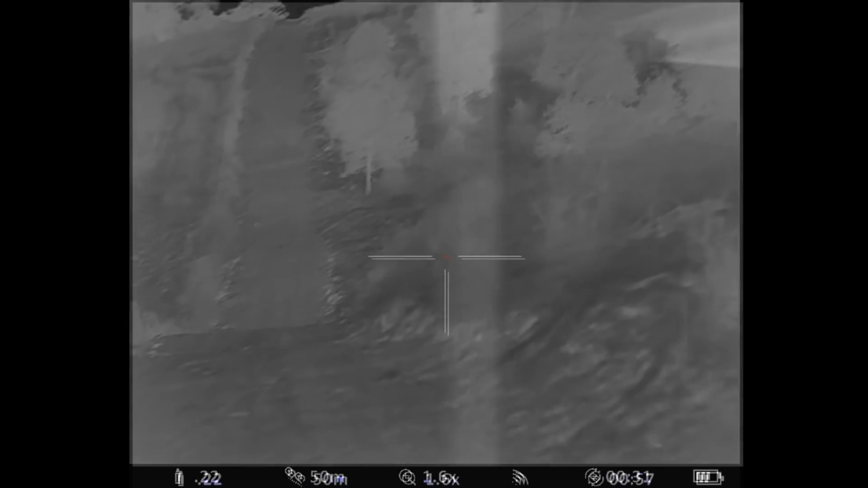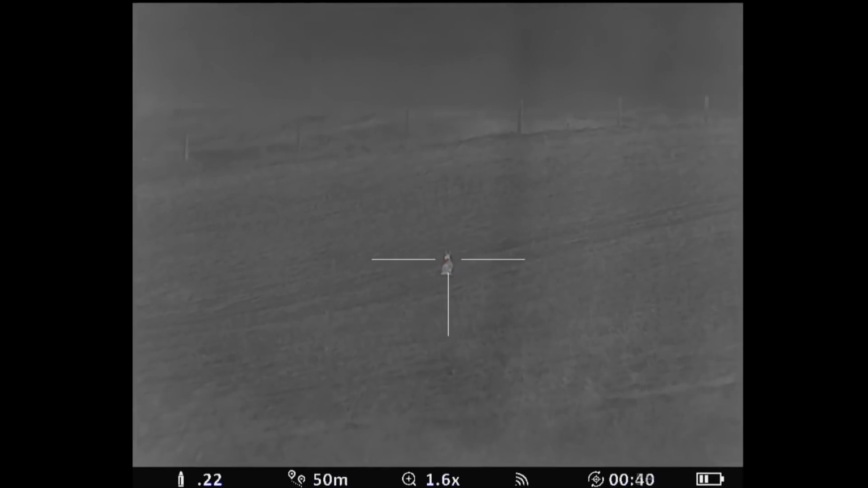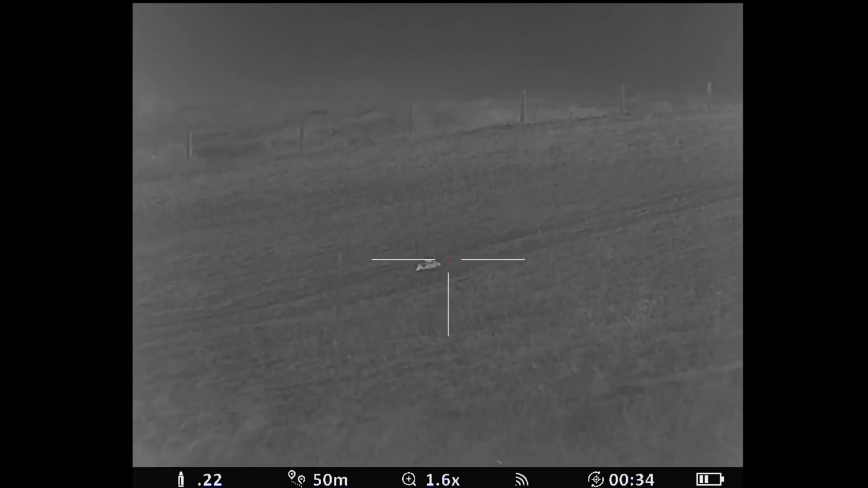So now we're looking at a hare about 50 yards away that was just running in the house yard here. And we take a shot, and as you can see, the accuracy is right on with that reticle.